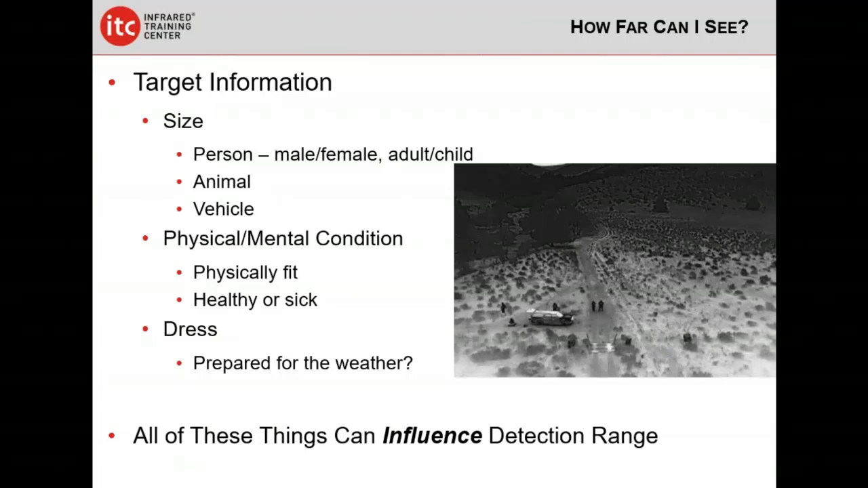You know, if we're looking for a group that was on horseback, then maybe it's going to make more sense to try and find the horses, because those are going to be bigger targets. Well, we can use that to calculate our detection range. And then also, maybe we're looking for an abandoned vehicle. If we look to the left of where I'm standing here, we can see a large SUV. Obviously, that's a much larger target to look for. So all these things are going to come into play when we're deciding how we're going to plan and fly our missions.